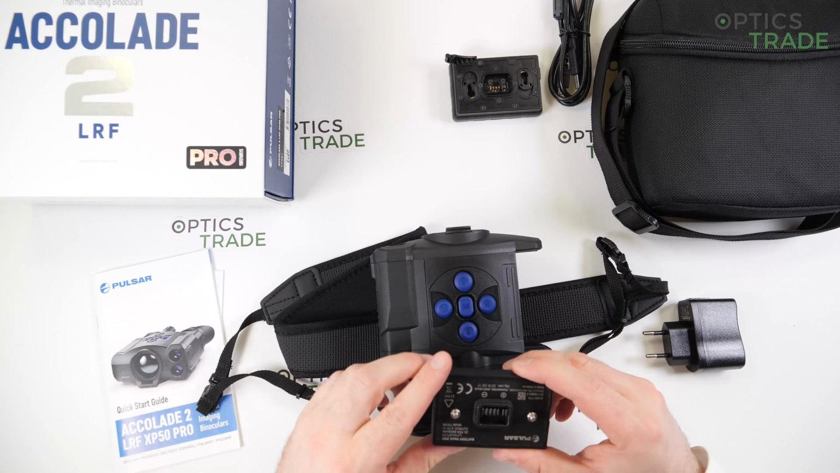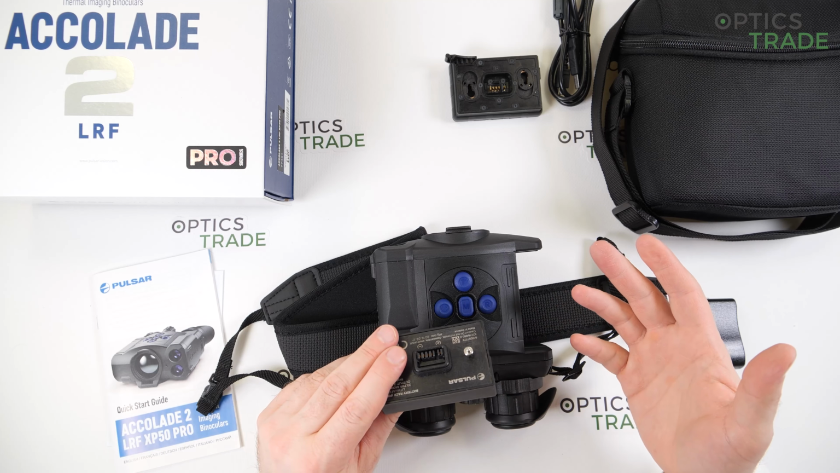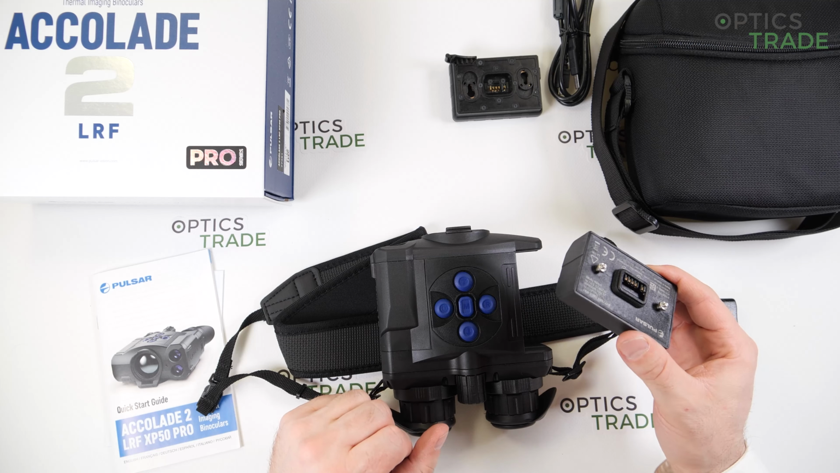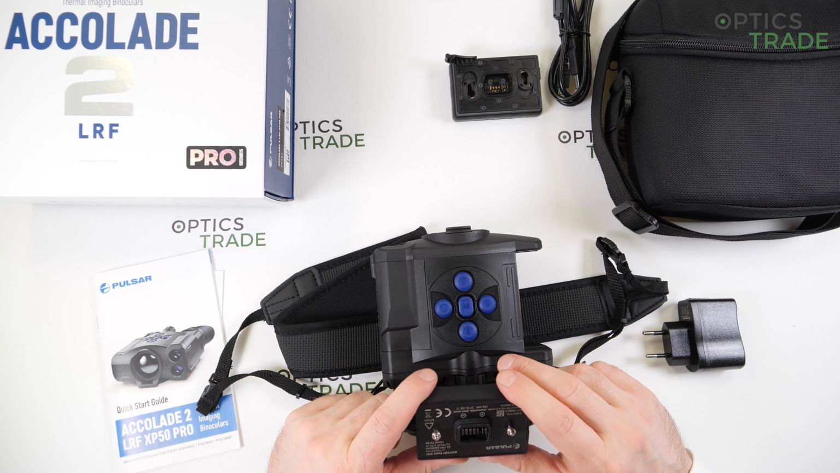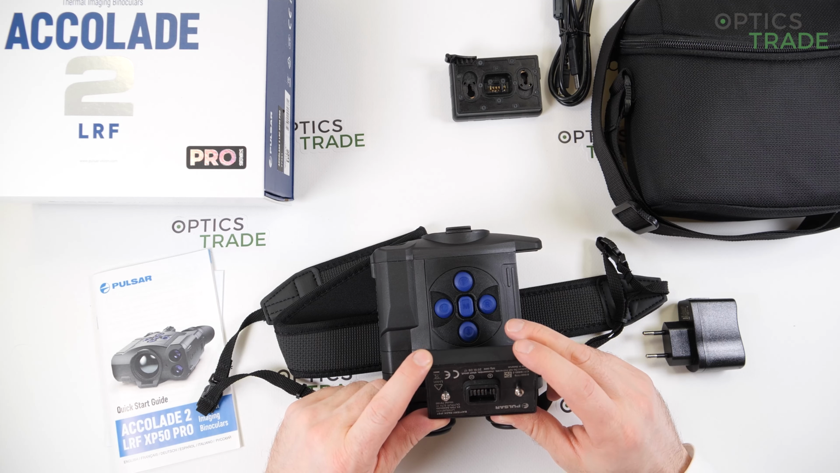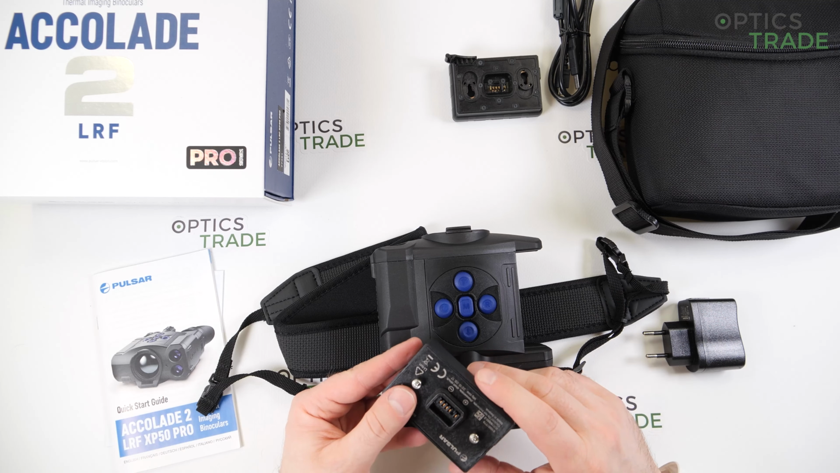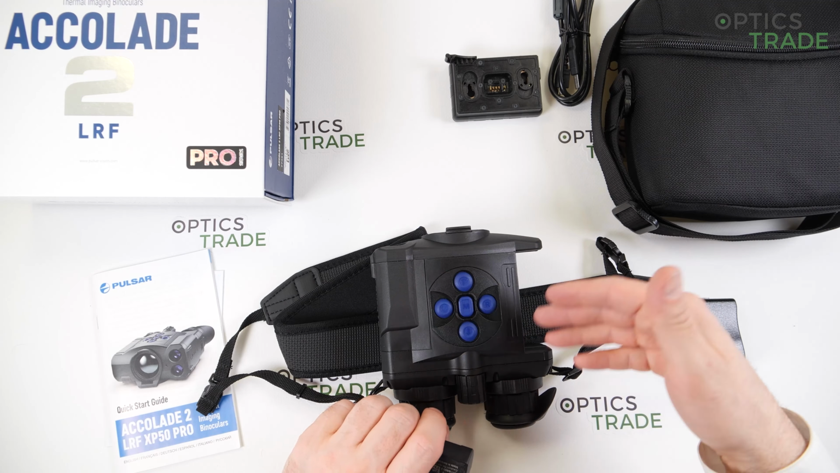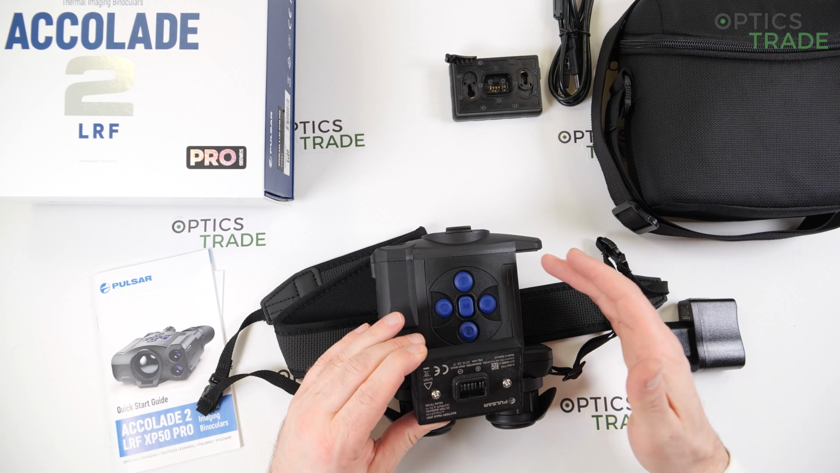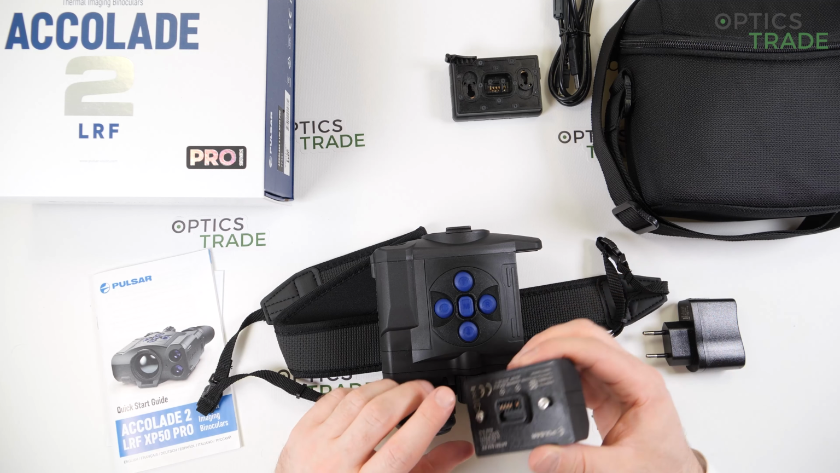Interchangeable battery. Because with the majority of devices, when the battery dies, which is normal in 2-3 years, you have to send the whole device back to service so that they change the battery. Not with Pulsar. With Pulsar, you're able to just buy a new battery, they're inexpensive, let's say around 100 euros on a 5,000 euro device. And you prolong the life cycle of the device really substantially with this possibility to change the batteries.